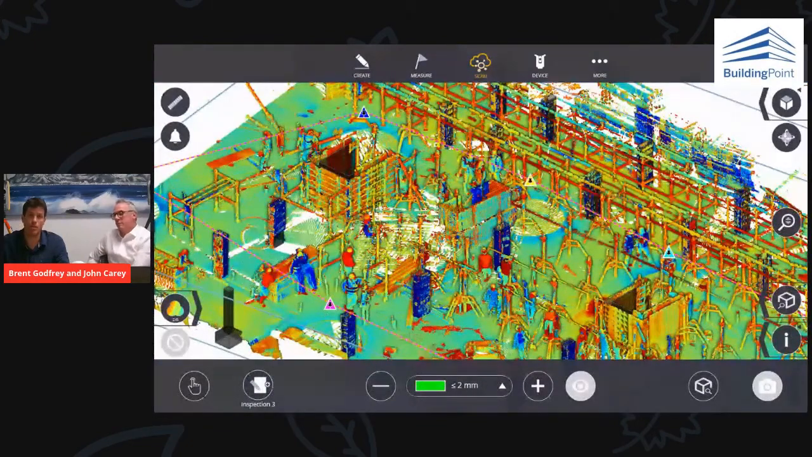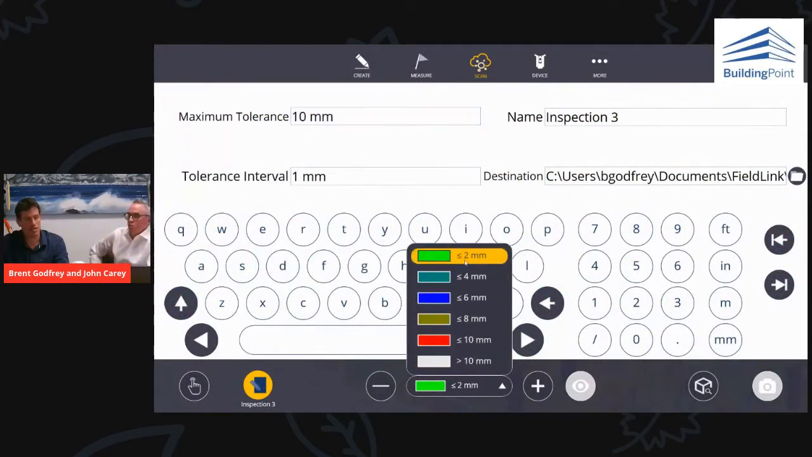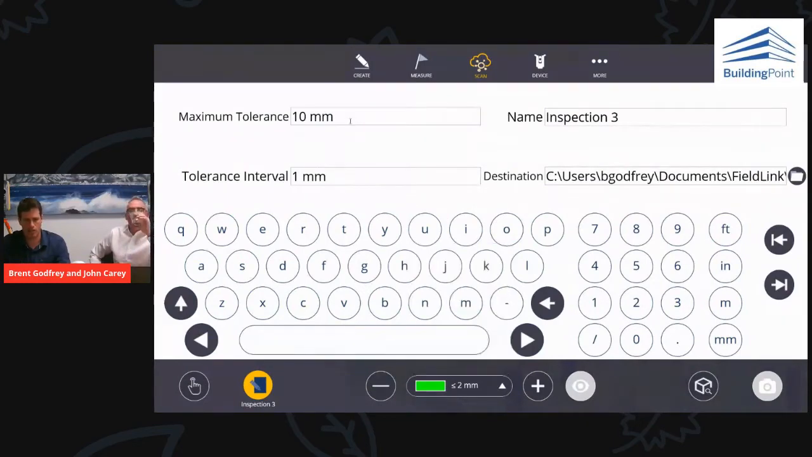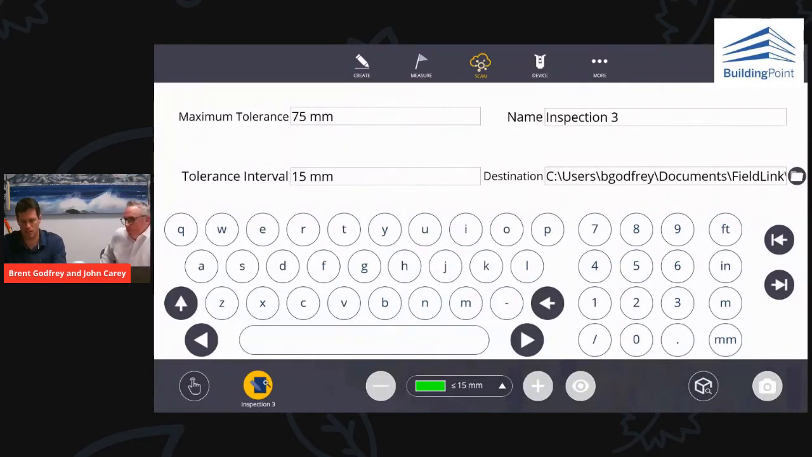We can set up the parameters of my inspection. So what we're doing is we're comparing our design to our point cloud. I've got these different color bands that I'm now going to color code the point cloud to represent. So I will say my maximum tolerance of about 75 millimeters, and an interval of about 15 millimeters. So now every 15 millimeters, my point cloud will change color, so I'll easily be able to see where the deviations exist in my as-built scenario.